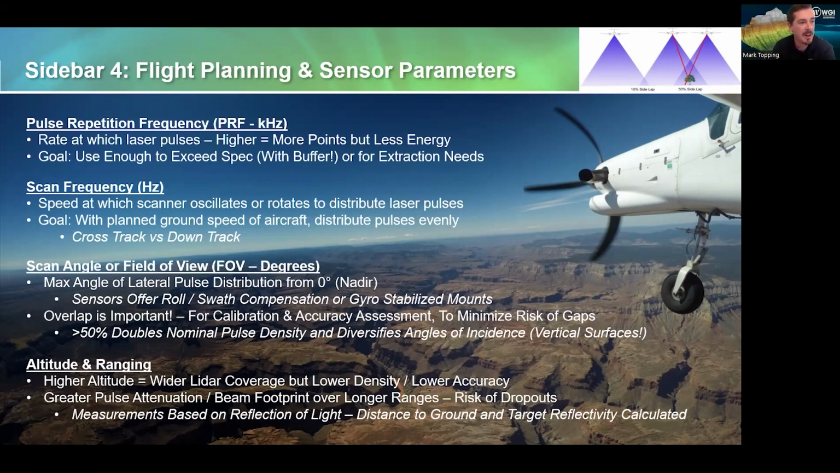Here's a little bit on LiDAR sensor parameters and what they mean for project planning. We have pulse repetition frequency, or PRF, also known as PRR, in kilohertz. So for example, 1000 kilohertz means you're firing 1 million pulses per second. That's also 1 megahertz. It's the rate at which laser pulses are firing. So a higher PRF means you have more points or better spatial resolution, but each point then has less energy, and you can't fly it as high or efficiently because of that attenuation that we talked about previously.